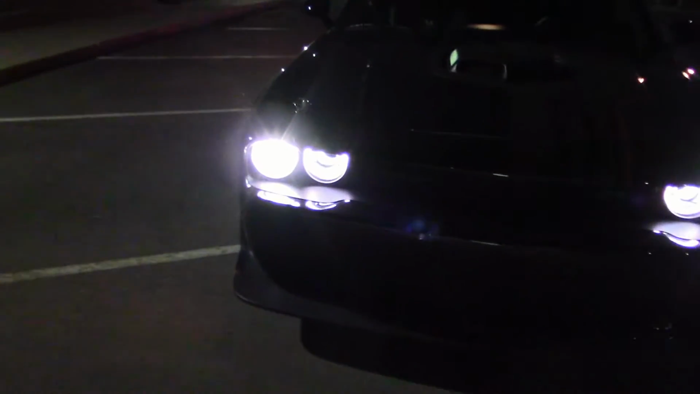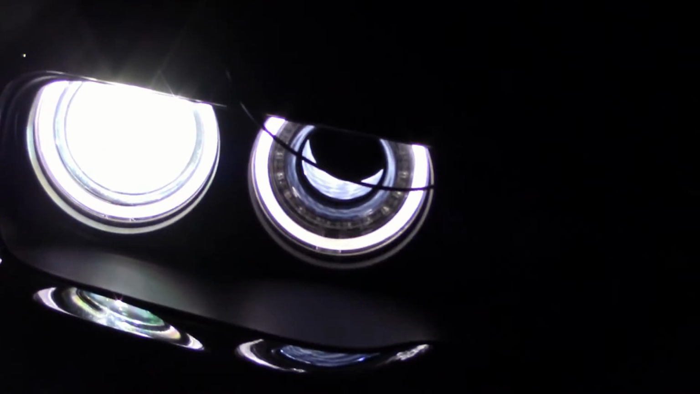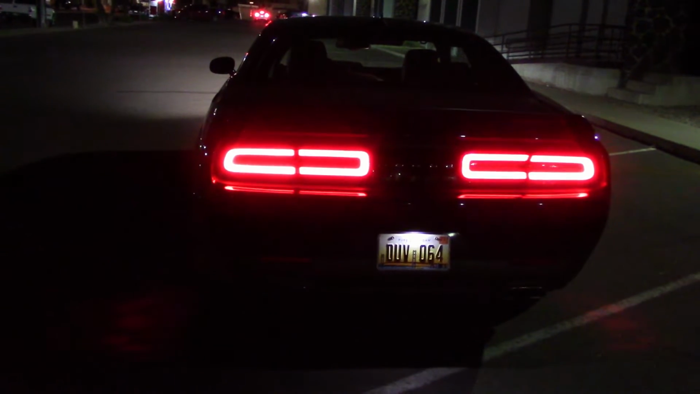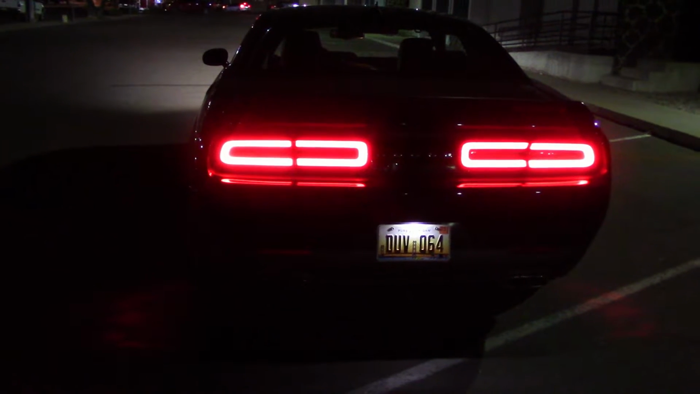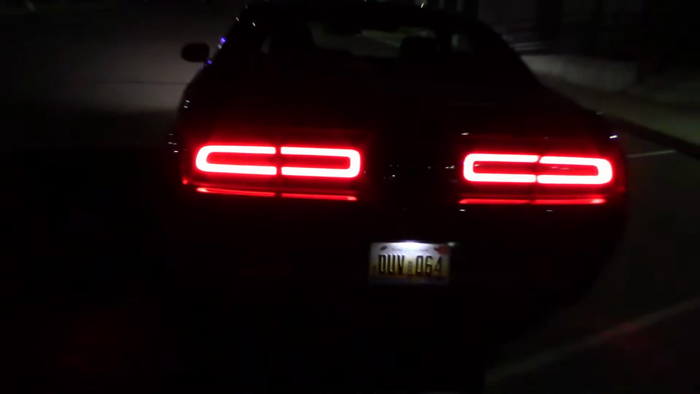Alright, it's dark enough, and let's take these lights out and see what they do. I see the air scoop, and the center lights up, even though there's not a headlight there. Okay. One thing about Challengers and its sister the Charger, they're not skimpy with the headlights. I always have plenty back here to see.